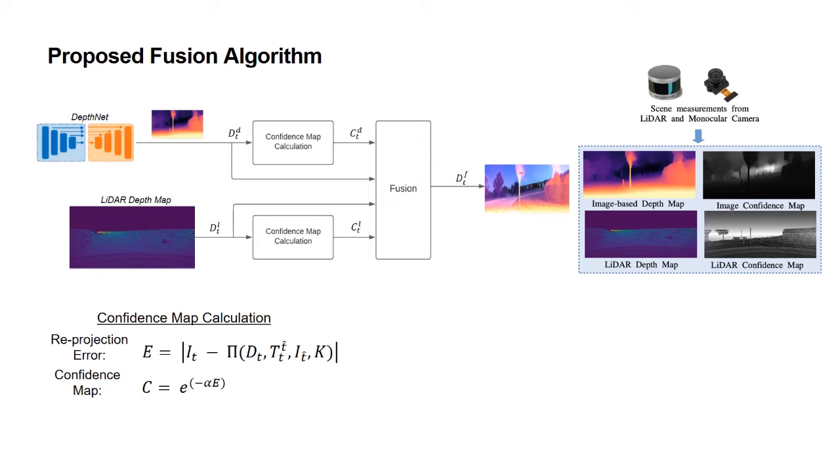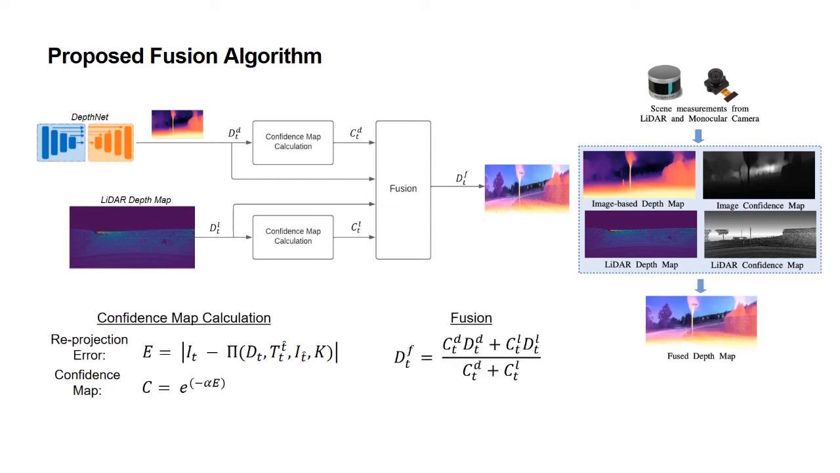Our proposed fusion algorithm calculates confidences of the inputs coming from the depth-net and the LiDAR depth map. Reprojection error is calculated between an image frame and its synthetically constructed version from depth values for both of them. Confidence is inversely proportional to the reprojection error. Lastly, confidences are used to weigh the depth maps in order to have a fused, better and more accurate depth estimation.